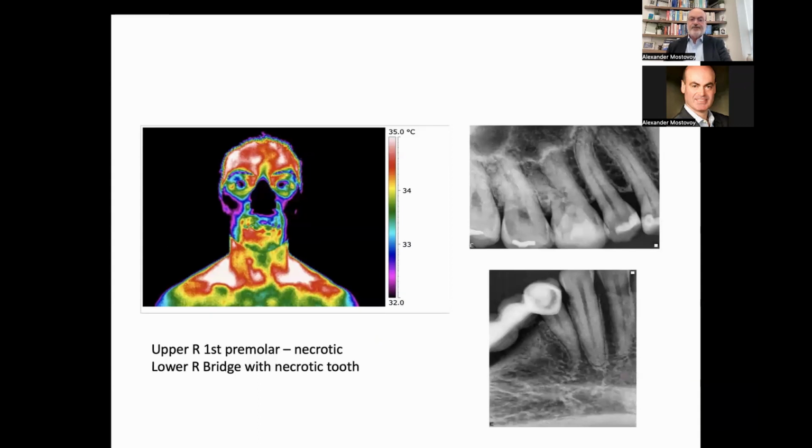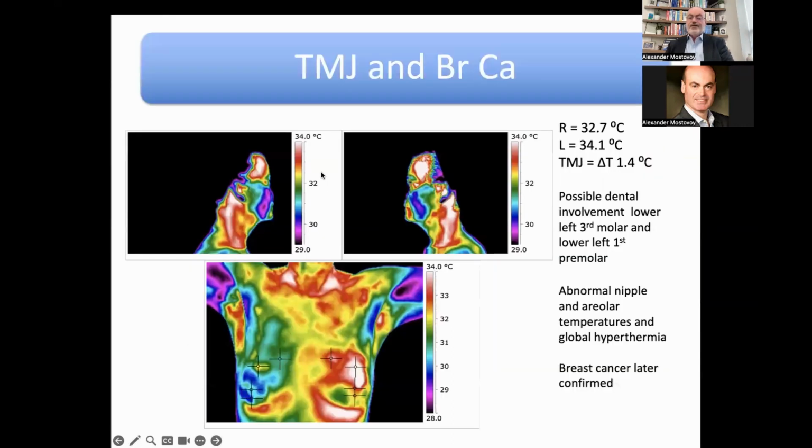Here's another image that I would like to show you. There's heat in and around this area. The upper right first premolar happens to be necrotic. It's an X-ray. And the lower right, with the bridge, also happens to have a necrotic tooth here. There's a connection between TMJ and breast cancer.